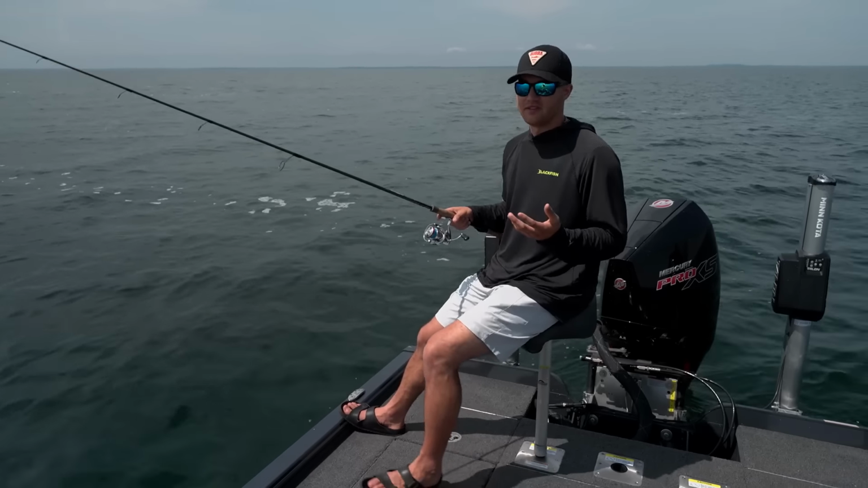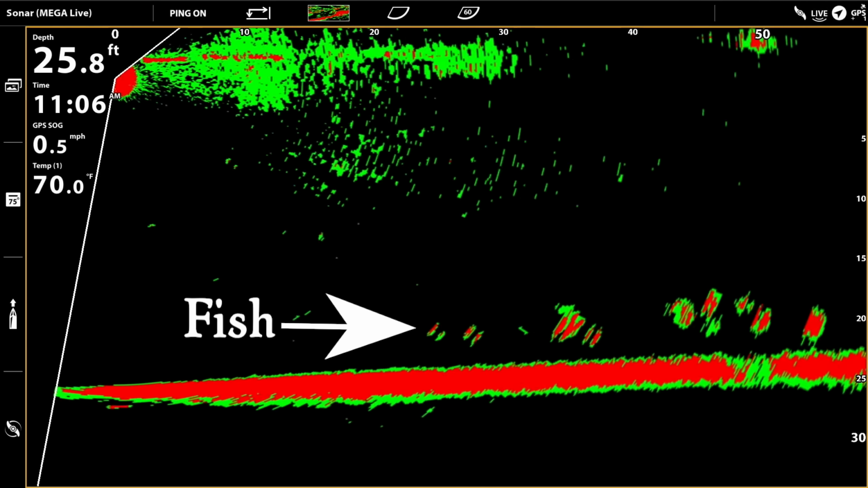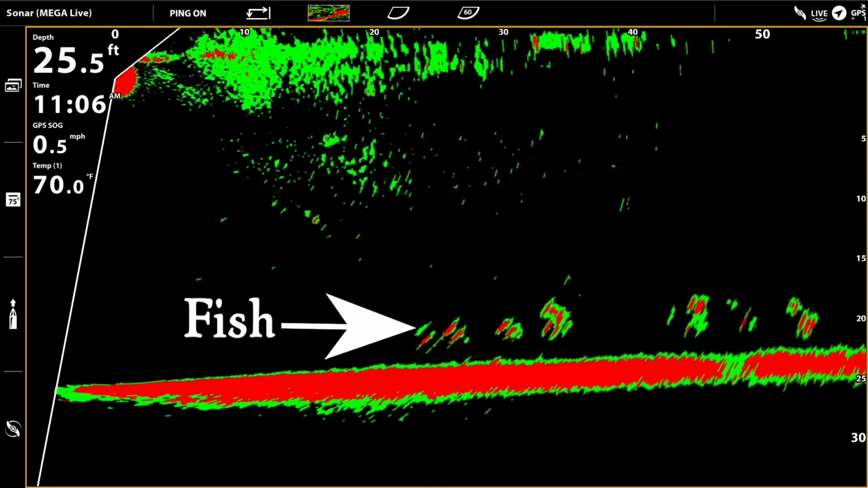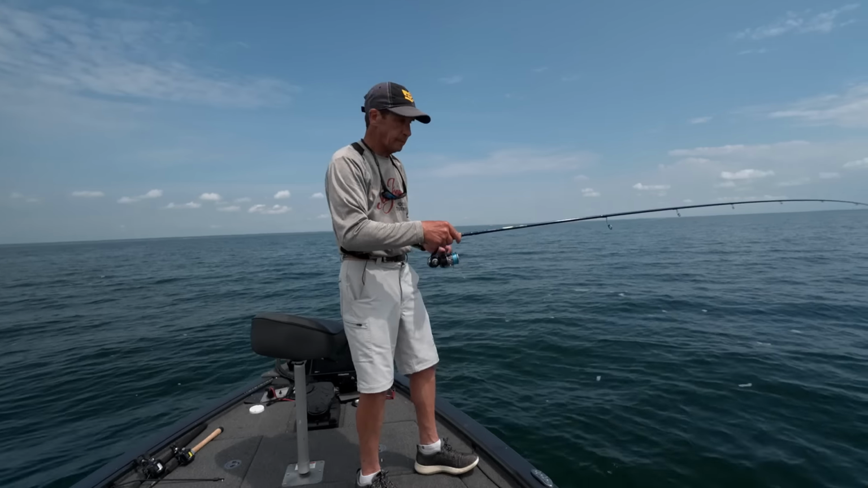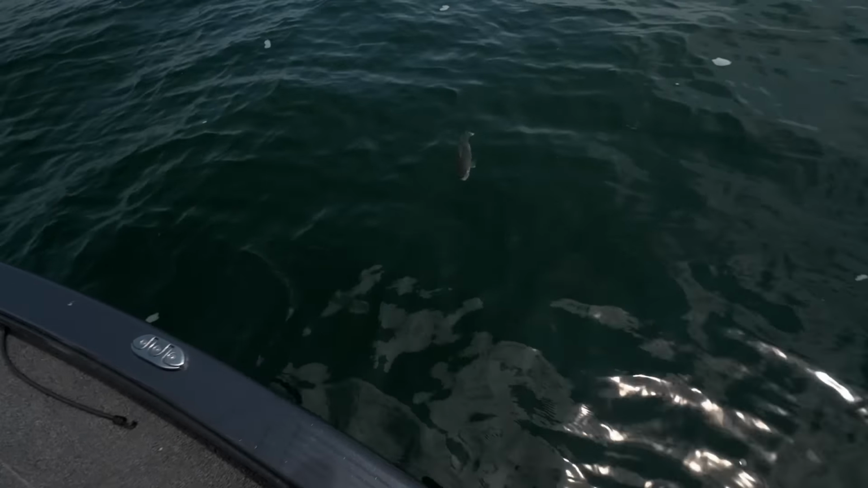Now with forward-facing sonar, we've really been able to see how fast fish move. They can be in 23 feet one second, the next second they're down in 28. So it's nice, you're always going to be able to get this bait down in their zone, whether you're fishing in 23 or down to 28, right? You can get it to the bottom, get it in the zone of the fish, and it is just an effective way to catch them.